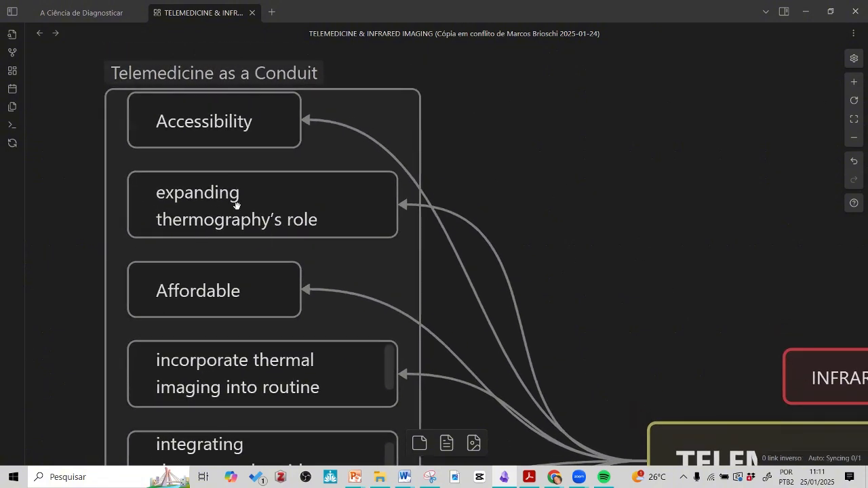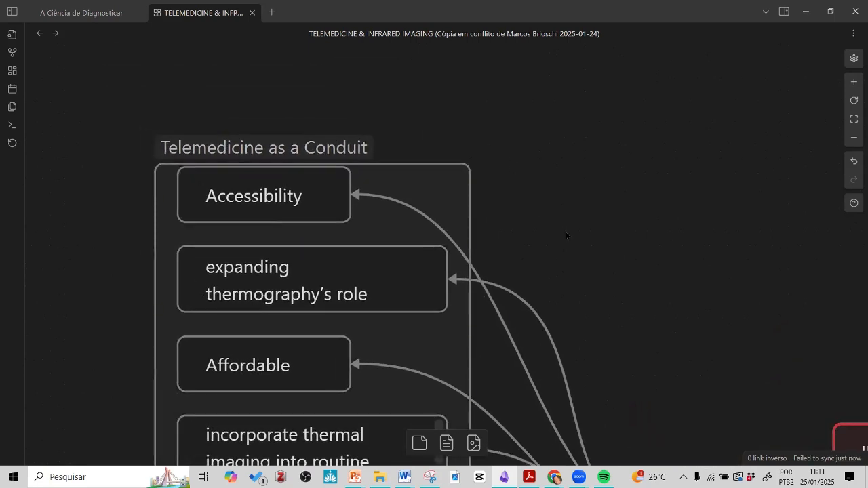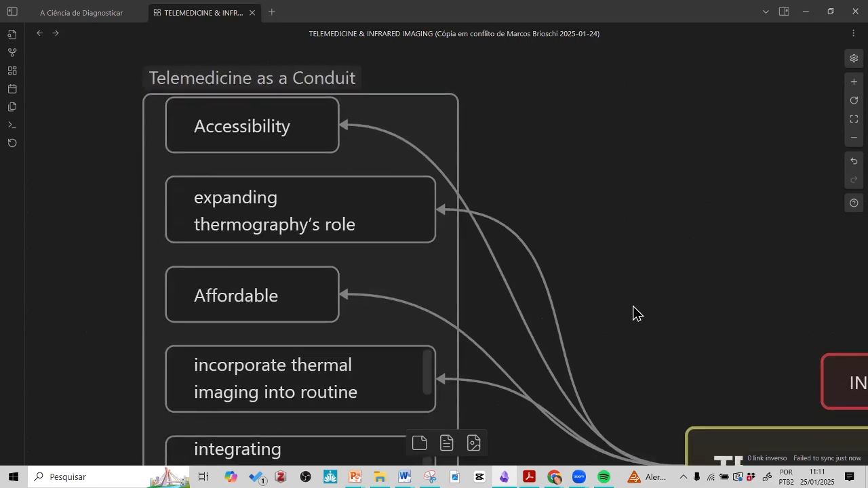Telemedicine is a way to expand thermography's role. So many people don't know what thermography is. What is thermography? How can I explain it, where can I do that? So telemedicine is a way for us to expand thermography's whole applications to everybody, everywhere, and also to make it affordable.